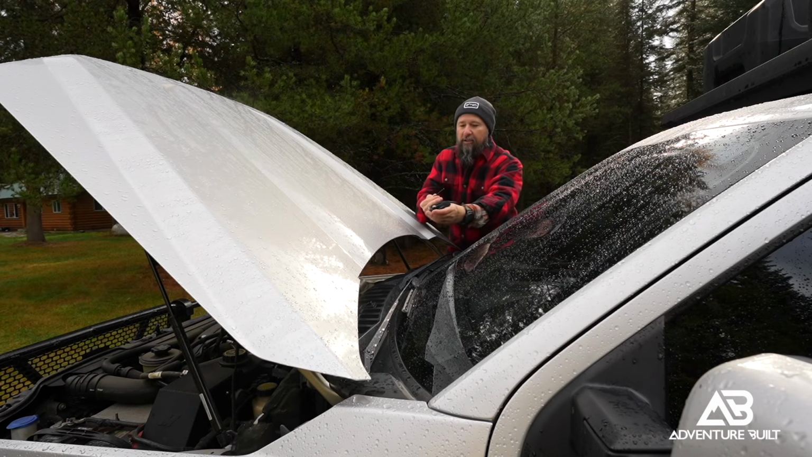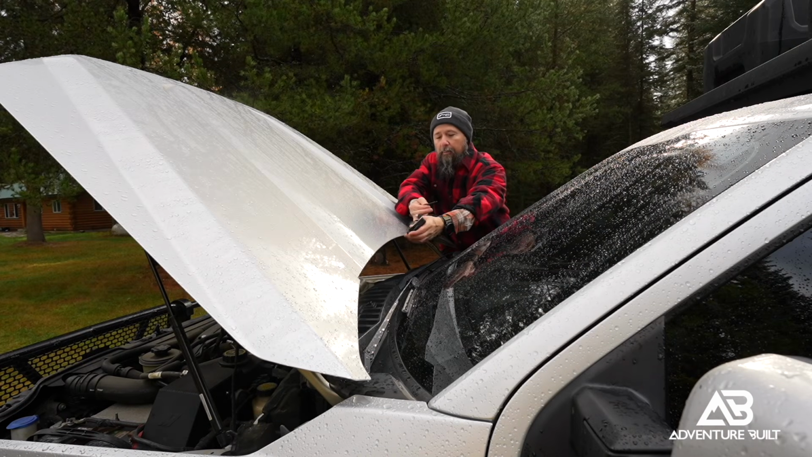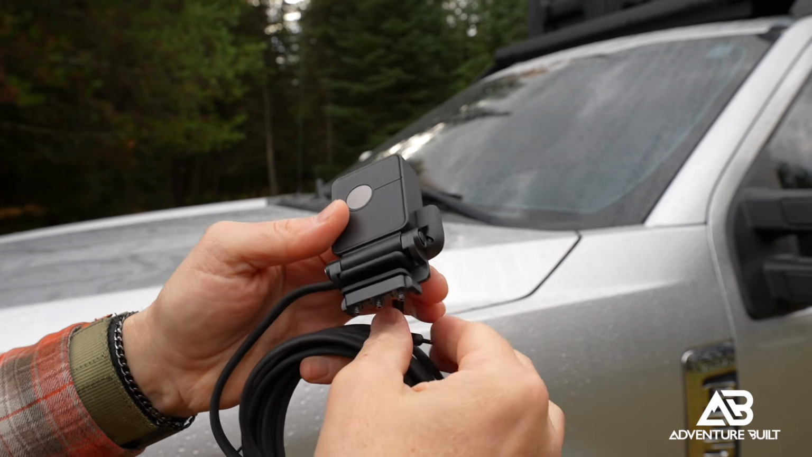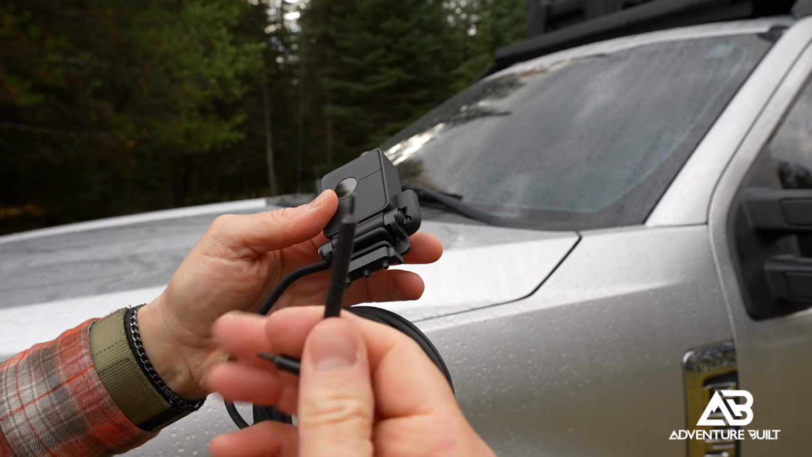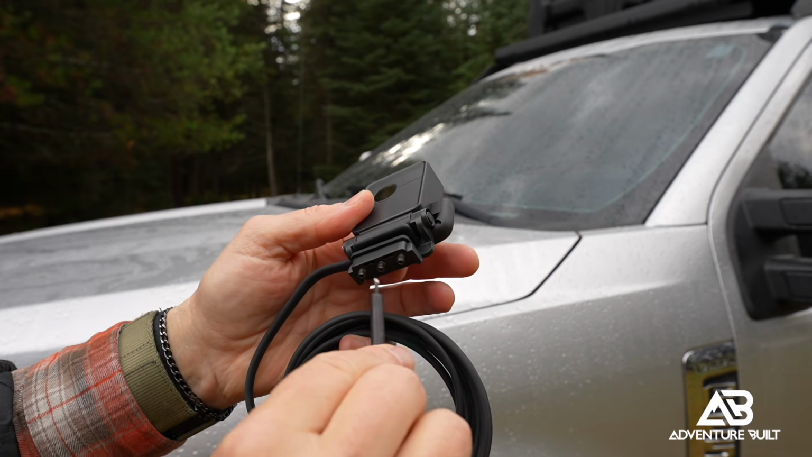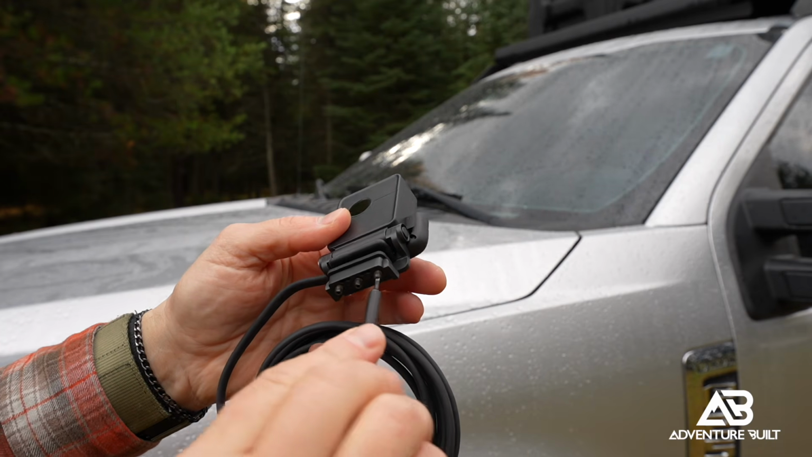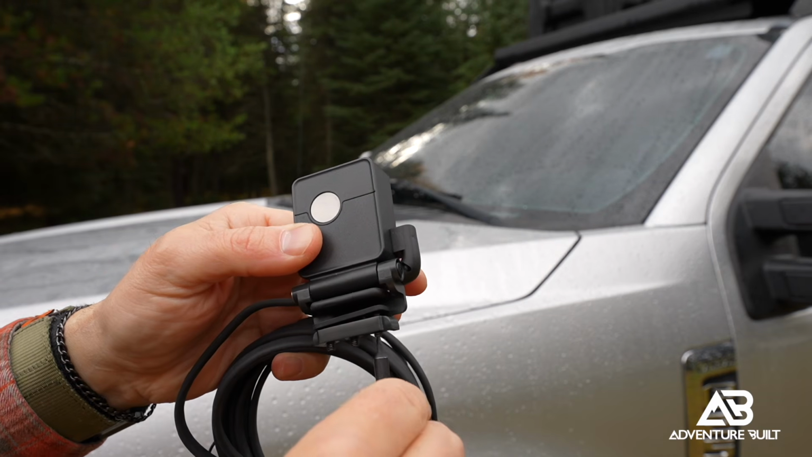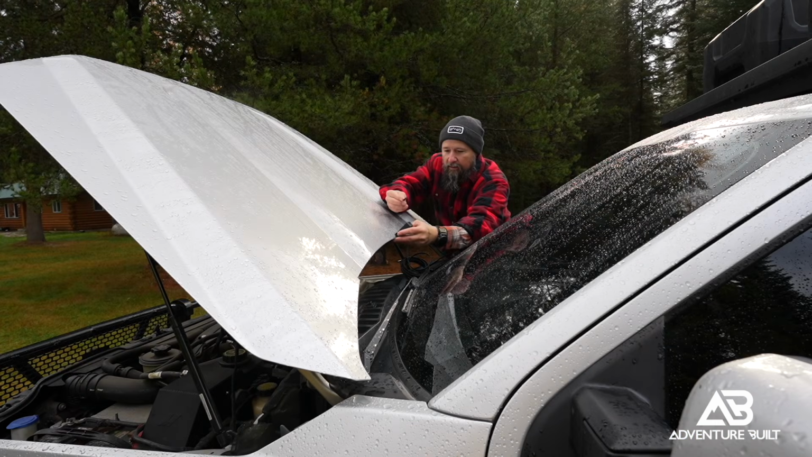The Airayvis actually attaches to the very top back edge of the hood using this really nice clamp mount system that has these rubber pads, which might cause a little bit of scratching to the paint, but I highly doubt it. They're really nice soft rubber, and it uses this pyramid shaped tool to get these all nice and snug down.